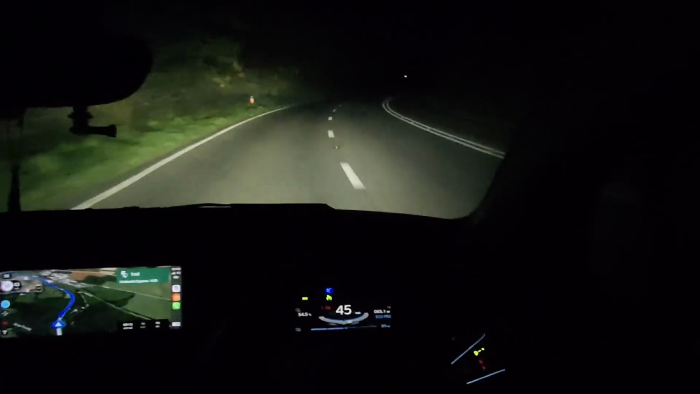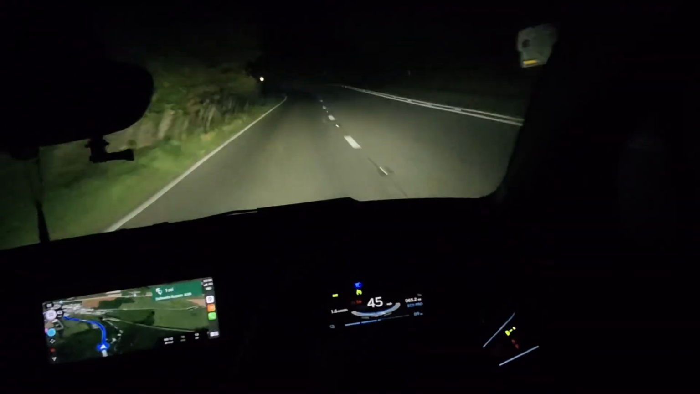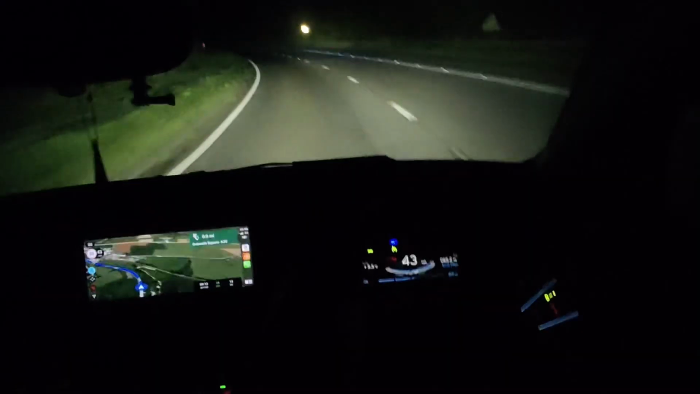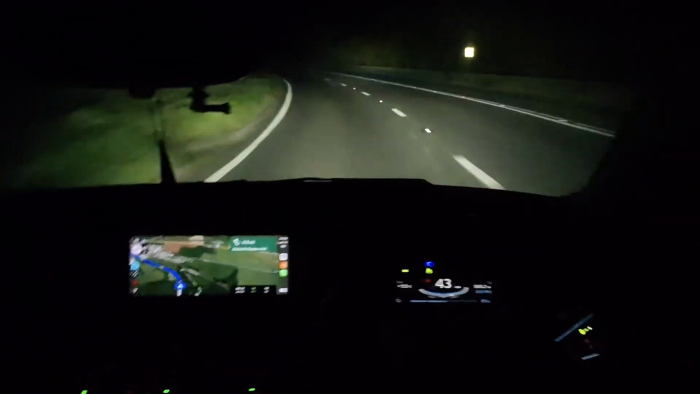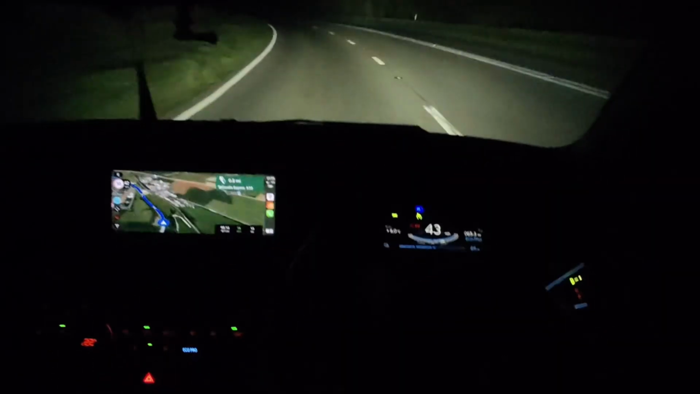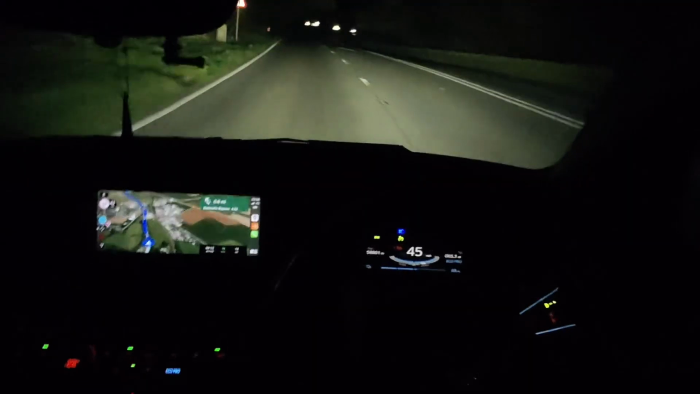But the temperature is getting colder and colder. So we are still at 5.5, so it must be that I've just turned the heated seats down a bit. Okay, next check-in will be when we either get to 45% or we arrive at home.